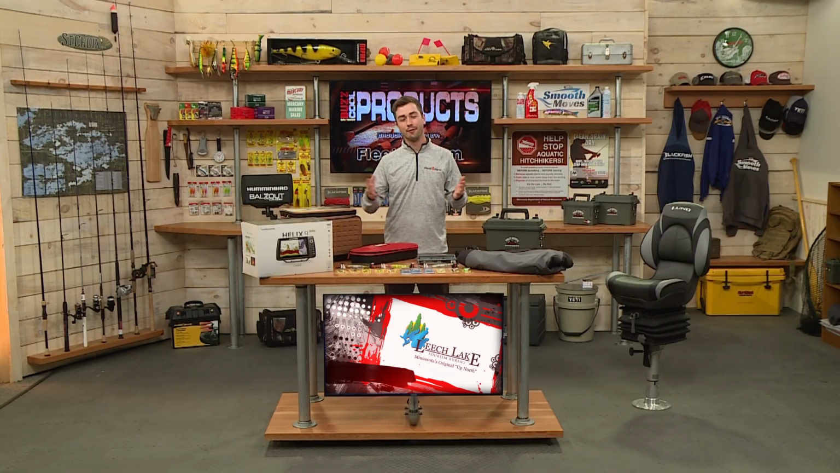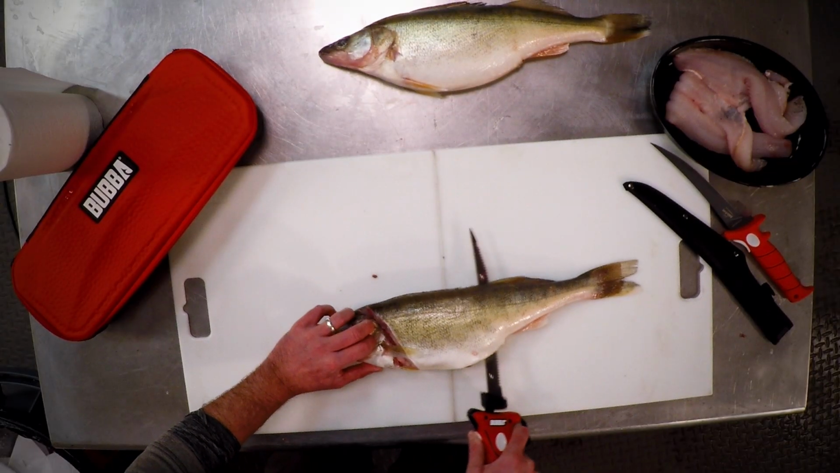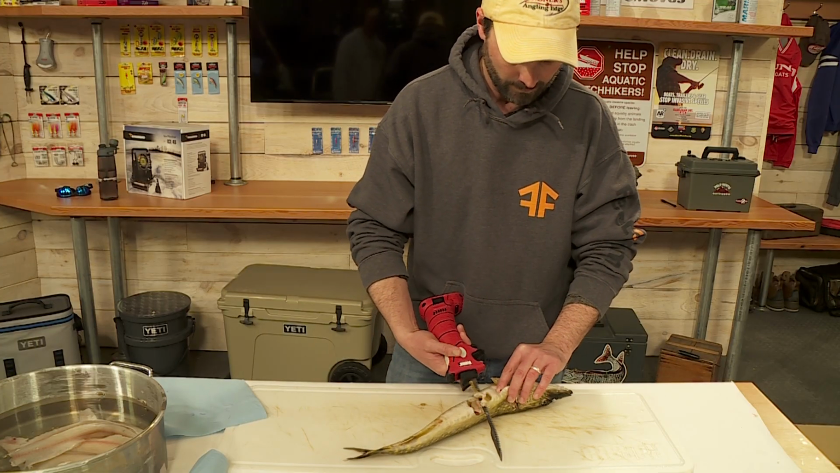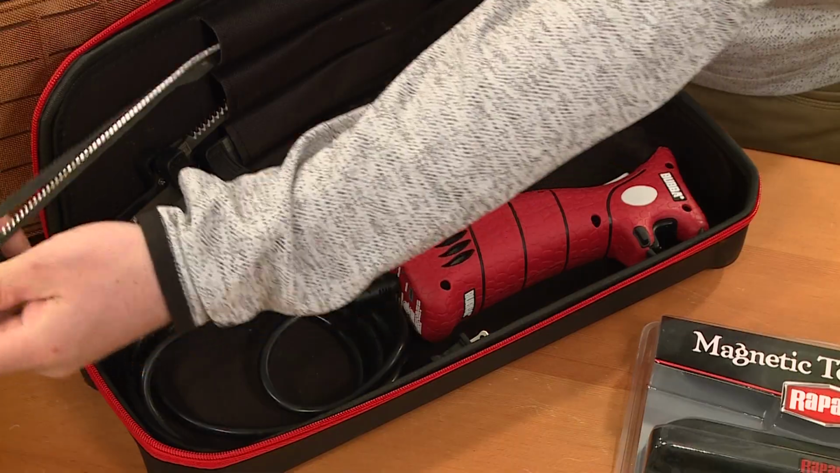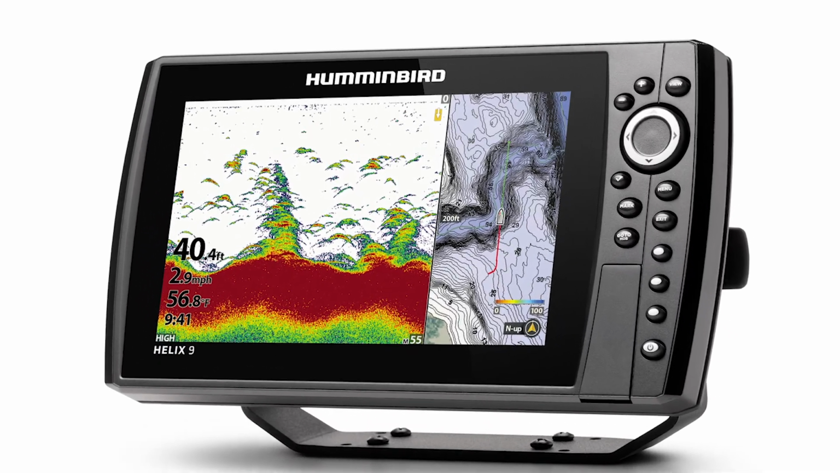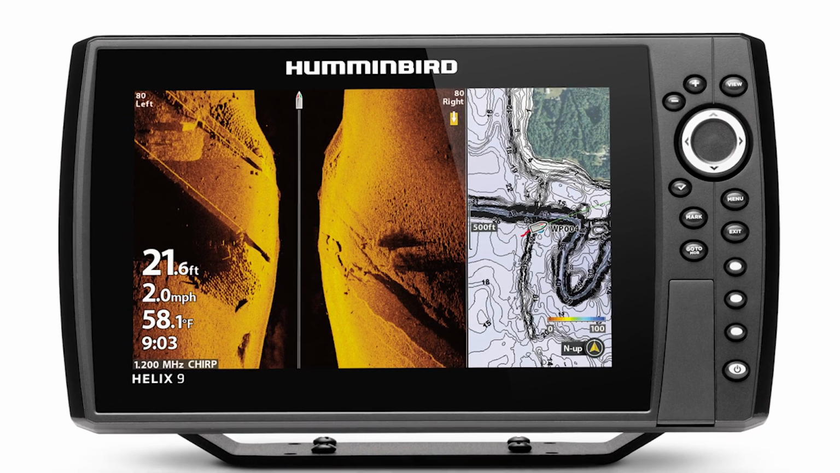Now, if you're going to be processing a lot of fish, walleyes, perch, crappies, etc., it pays to have a good electric knife, and these Bubba blades fit the bill. This particular unit right here is a corded unit, but it also comes in a lithium-ion model, and there's a number of blades that you can choose from depending on the size of the fish that you are cleaning. Now moving over to the Humminbird Helix 9. If you spend enough time on the water looking for fish, these Helix units are rock solid. Of course it has mapping on it, it has chirp sonar, and there are different models of these units that might have side imaging, down imaging, etc.